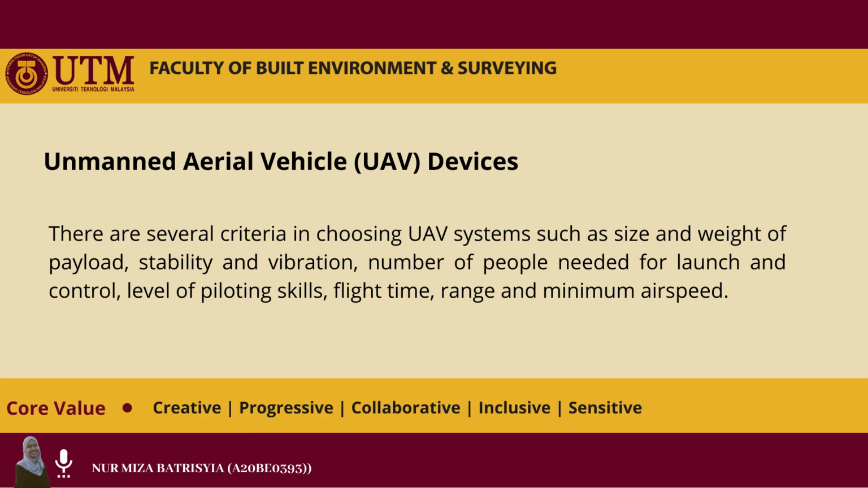UAV is extensively used in various types of field such as archaeology, agriculture, scientific research, and even for military purposes. UAV is known as one of the alternative ways that helps the data acquisition process with lower operating costs, low manufacturing and operational costs.